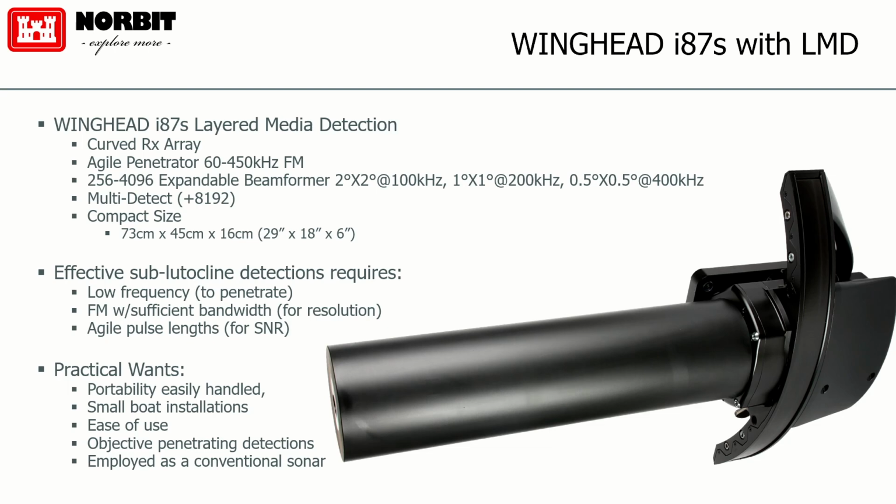So we need low frequency, but low frequency isn't enough. We also need FM. We need to push that energy through the water column and not lose the resolution, because we need to see all the discrete different layers that we have in the strata. So we need the ability to have very long pulse lengths to drive lots of energy in, but not lose the resolution. Remember, as pulse length goes up, resolution gets worse. So we need the combination of those three.